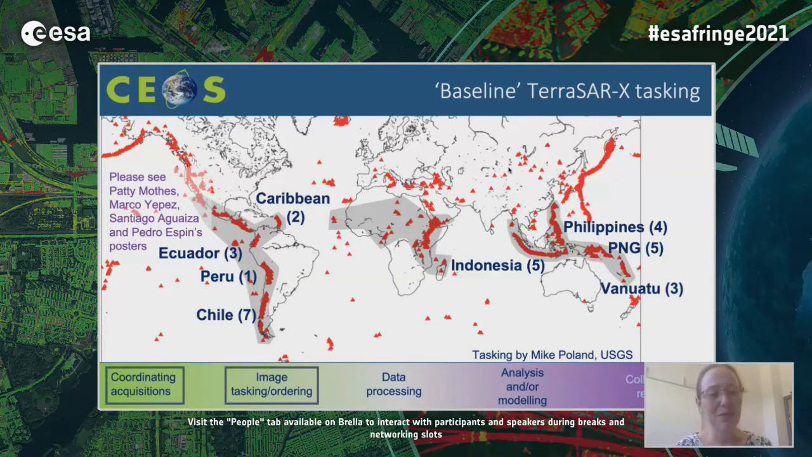I also wanted to say that we have a lot of presentations from Instituto Geofísico in Ecuador during the poster session for this session at Fringe. Some of these are using CEOS volcano demonstrator data, particularly at the volcanoes of Chiles-Cerro Negro, Sangay, and El Reventador. So if you'd like to check out those posters.